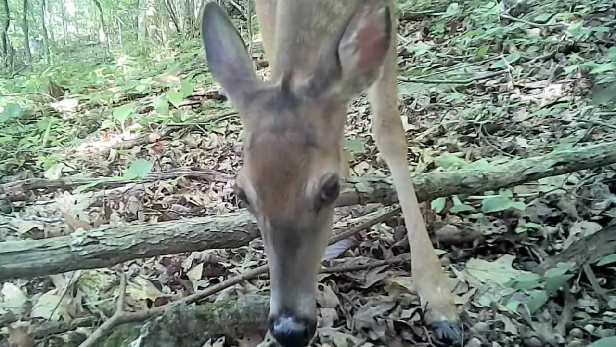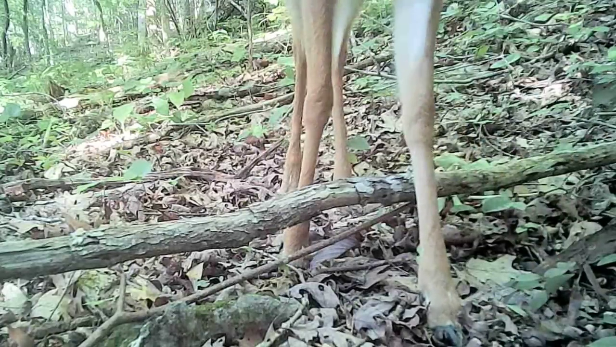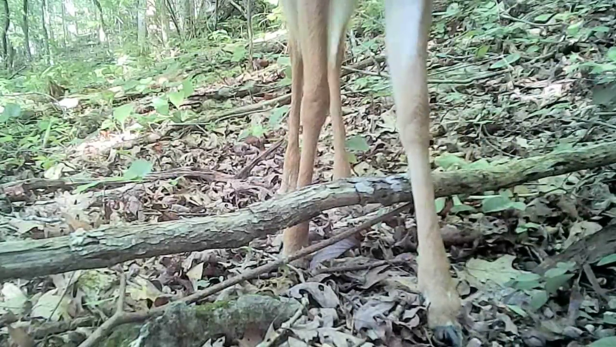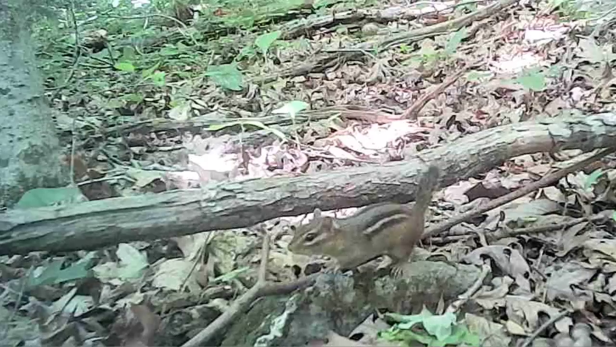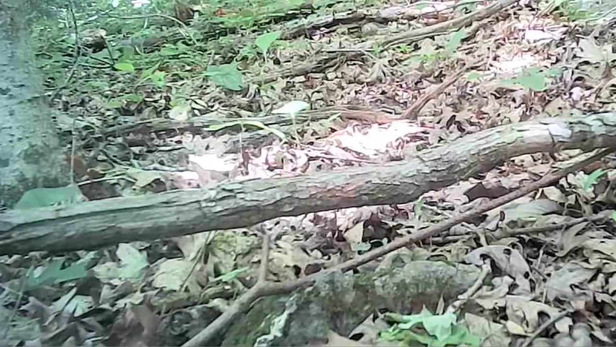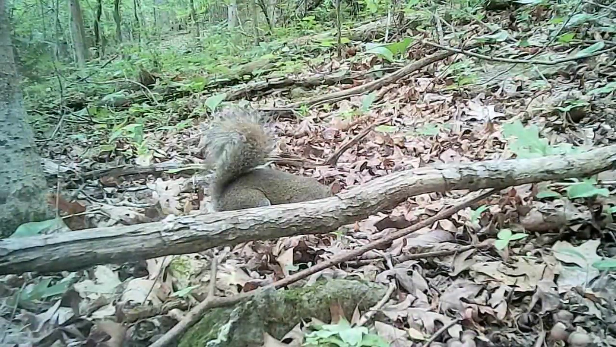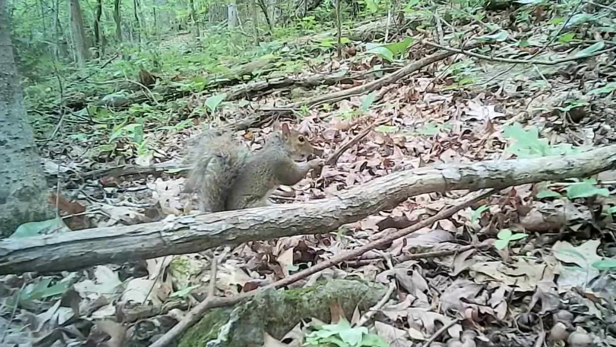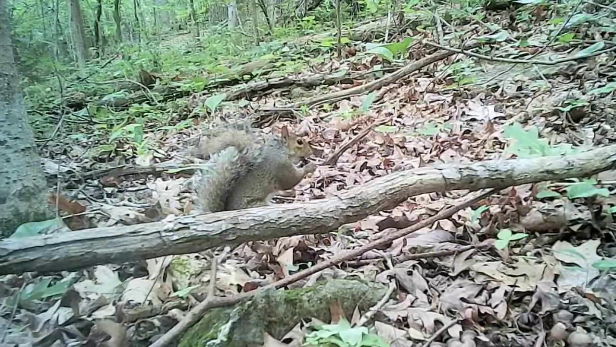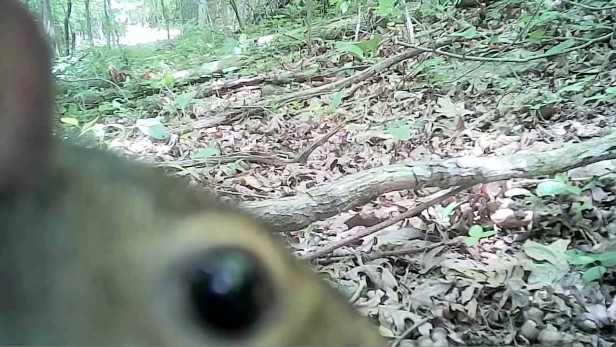And out the anchor pile, the deer just browsing through. And shows the little chipmunks. But Mr. Squirrel, this is one of his favorite places. He'll always find a nut of some kind. And he's right in the camera too.